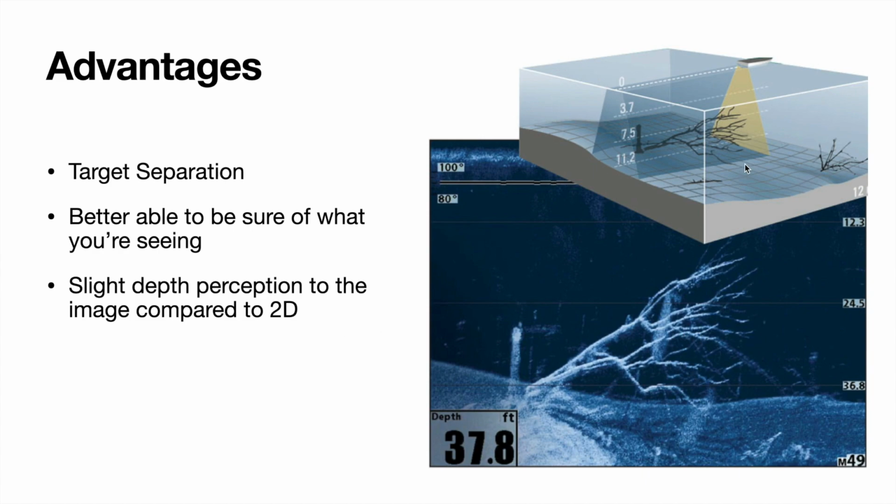So I talked about how the beam not only goes directly underneath your boat, but it also goes out to the sides. You can see it a little bit better in this diagram too, but what that gives you is a slight depth perception. Because it's scanning out to the sides a little bit, you start to see a little bit of shadow right here. It's not much, but it does give you the ability to better understand what's happening.